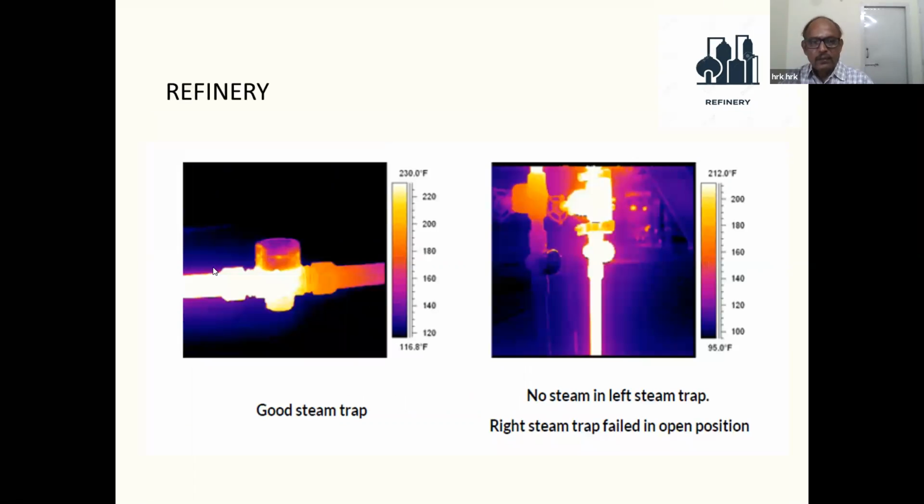Another important item is the steam trap. We will not know that steam is leaking from the trap, and that results in a very huge loss of money, which we can imagine. On the left side is a good steam trap. There is no steam on the right side of the steam pipe where it is coming, there is no hot spot, so it is working all right. Whereas on this right side, it is completely passing the steam, so the steam will be continuously leaking from the system, and we will have a lot of steam loss.